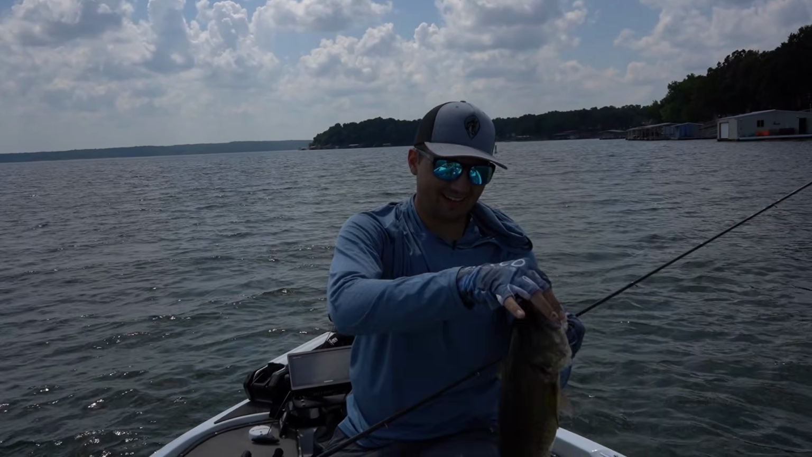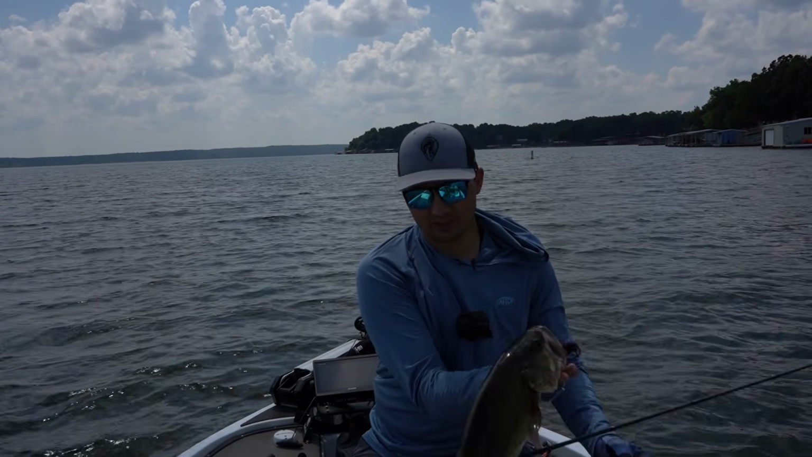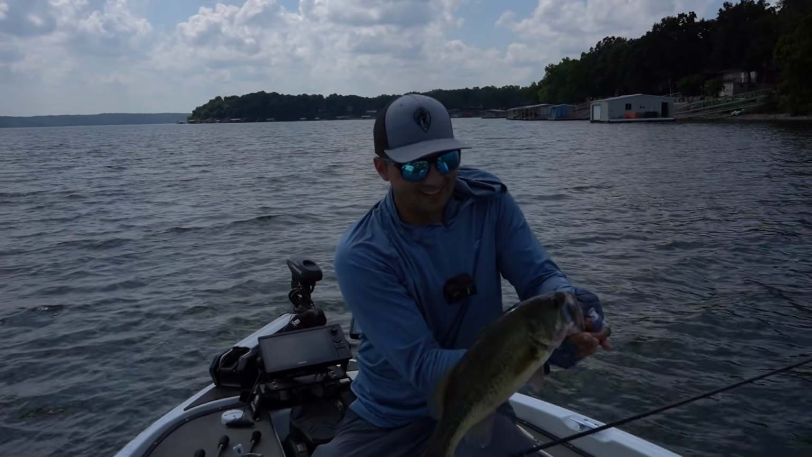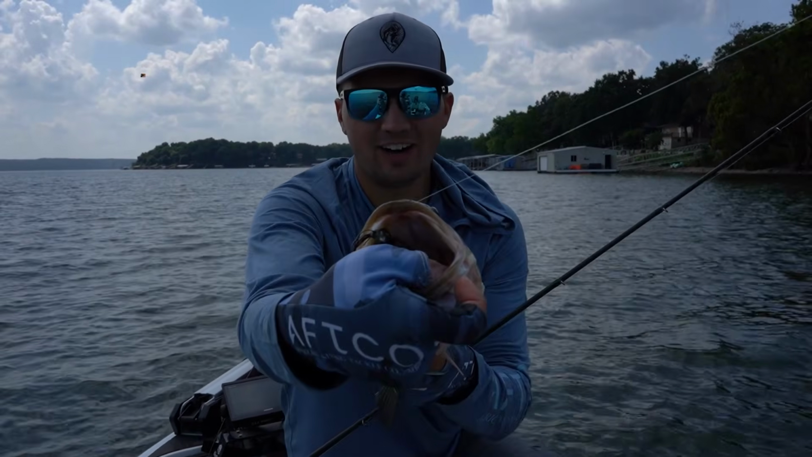Number 1 right there. Couldn't find any fish grouped up, guys. They were all just scattered out offshore. So I decided to start looking a little bit shallower for some brush piles. And I found an isolated fish in that brush pile. You could see him on the graph. And man, he just choked that Fish at the Moment offshore jig.